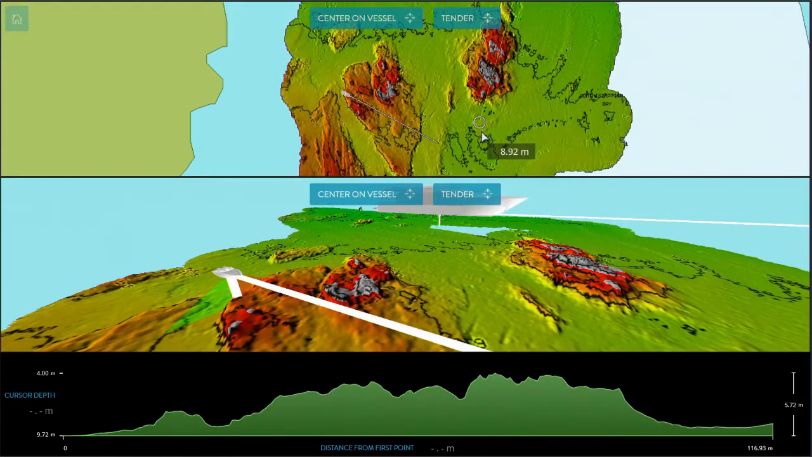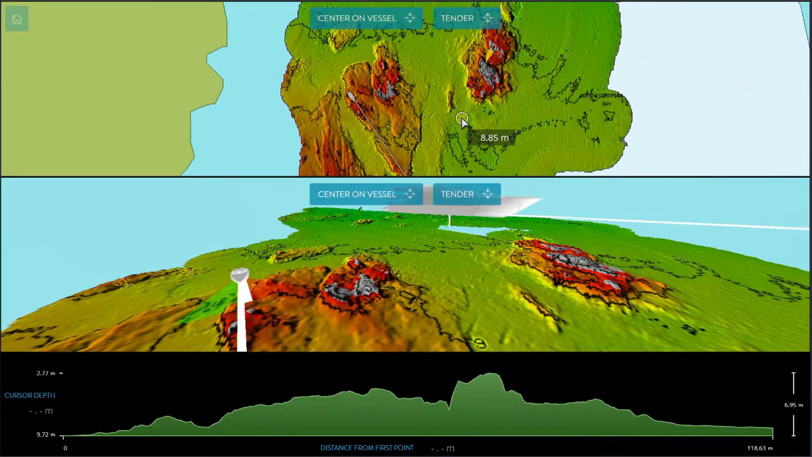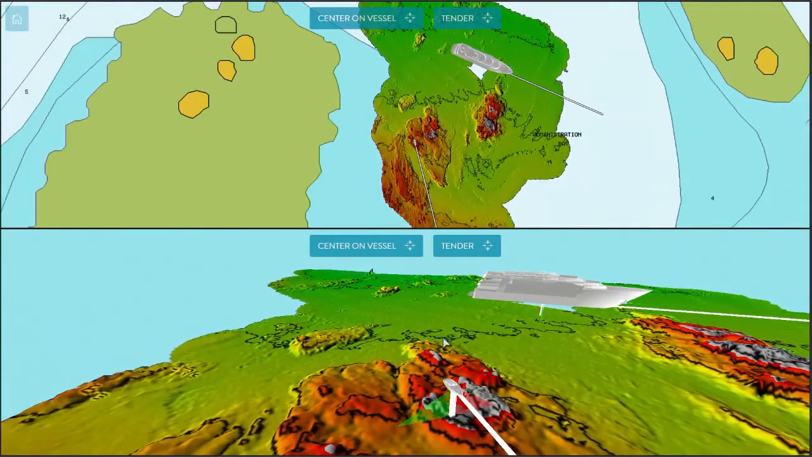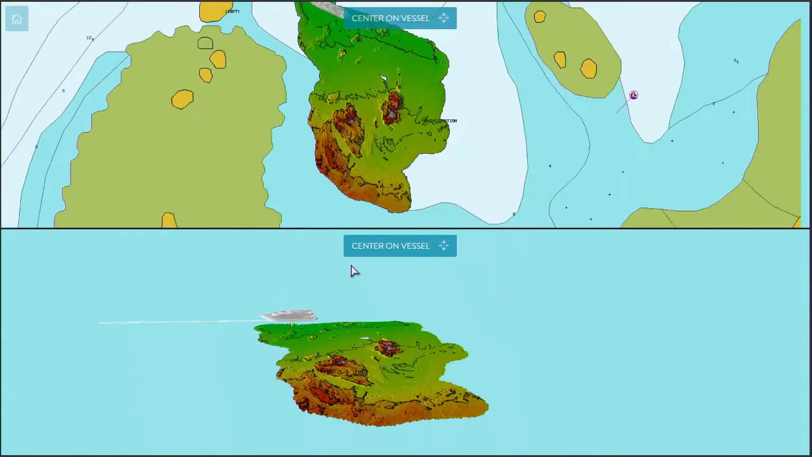Our tender continues to map in 3D and in real time, constantly feeding the information to the superyacht's bridge. Now we've decided where the best spot to anchor will be, we can bring our superyacht in and anchor, safely navigating our way into the bay. We can see exactly where the best spot to be is and which areas we should avoid.